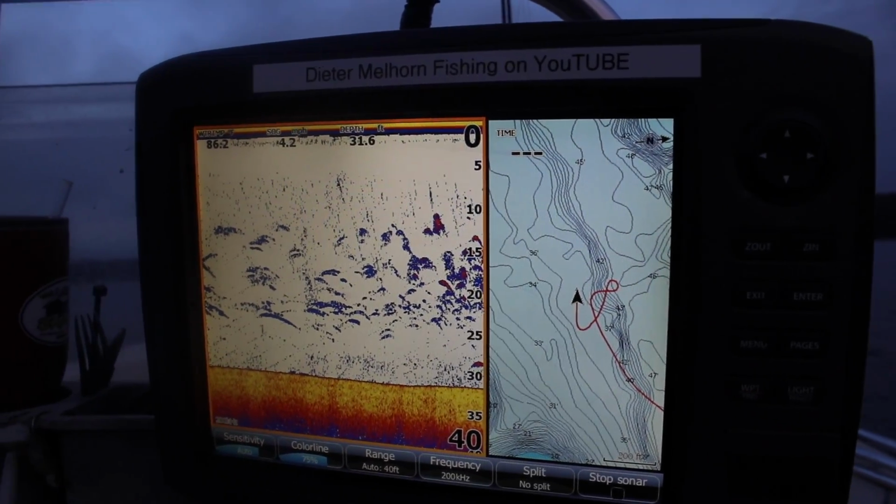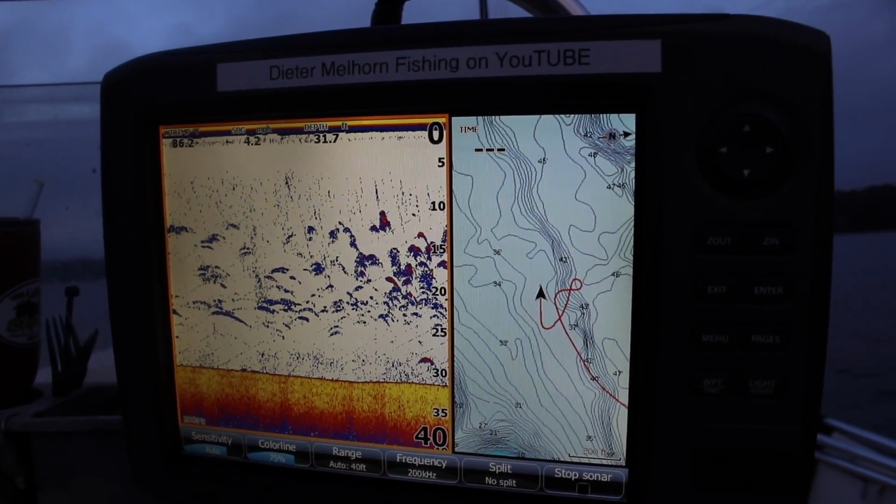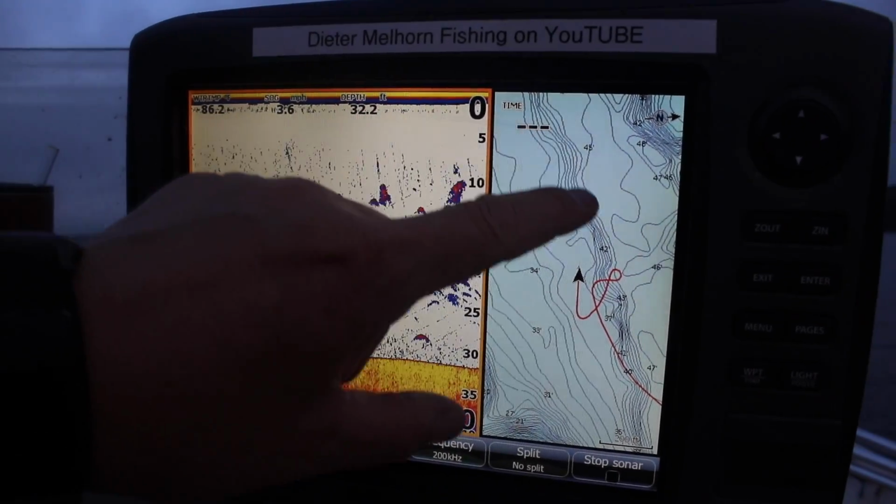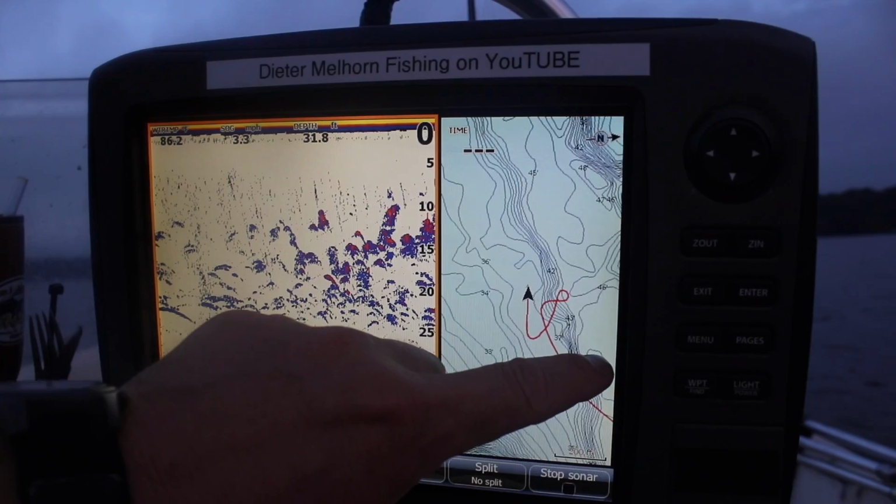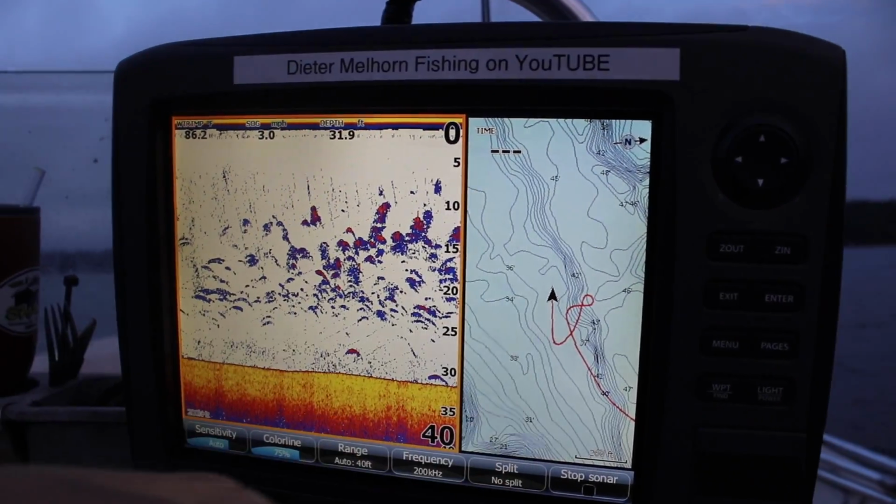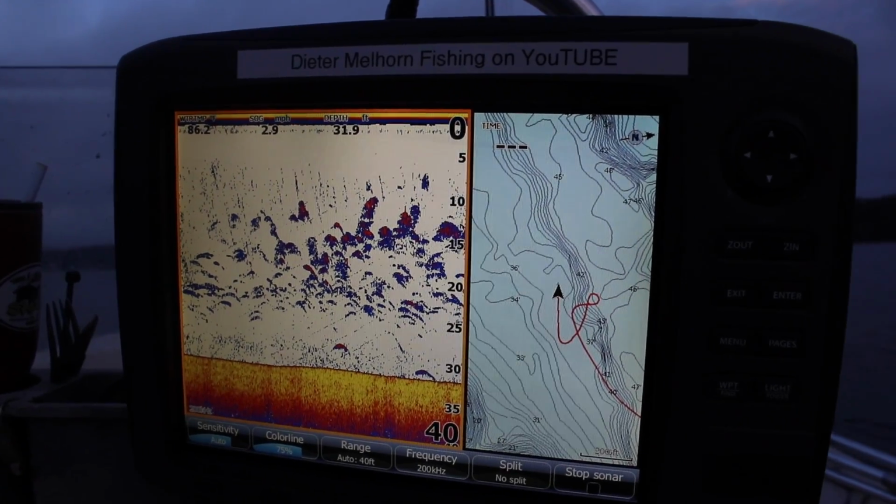Usually it's running on these units at about 70 to 72% in auto. So anyway, what I'm going to show you is here, as we start to get closer to the river channel, we're on kind of a flat here. Here's the river channel. You can see the edge here where it starts to drop off. Here's the other bank on the other side. Deeper part here, it's probably close to 40 some feet right there.